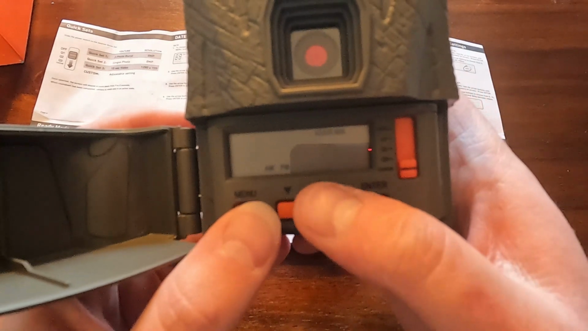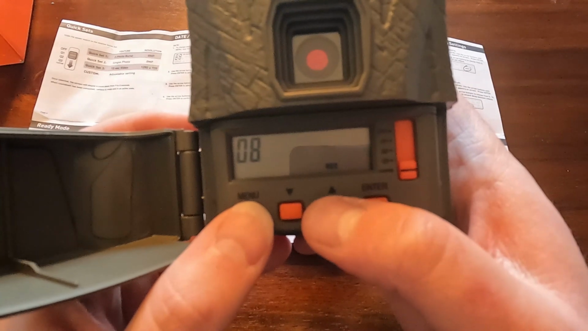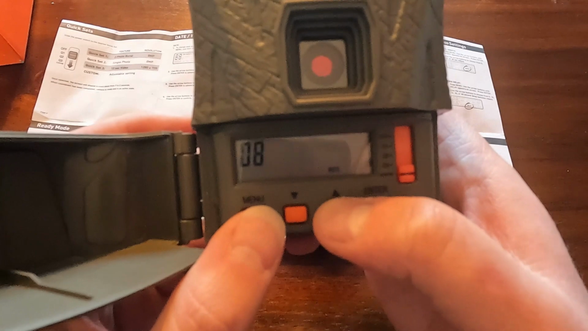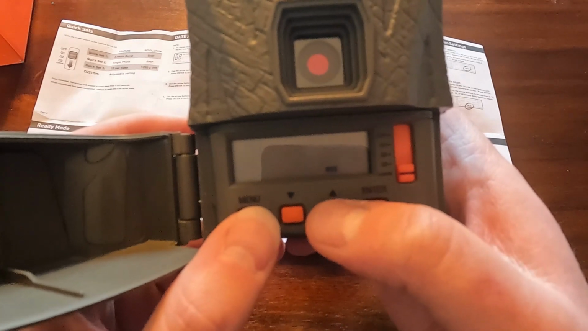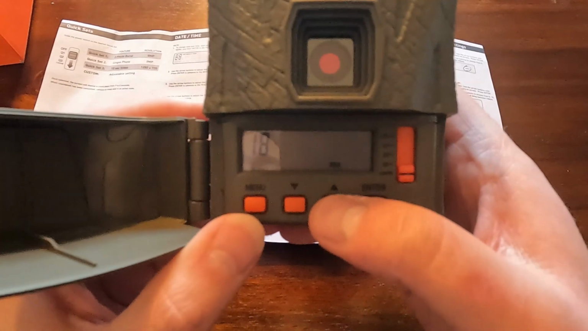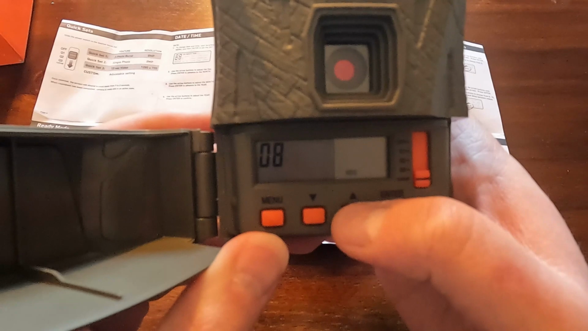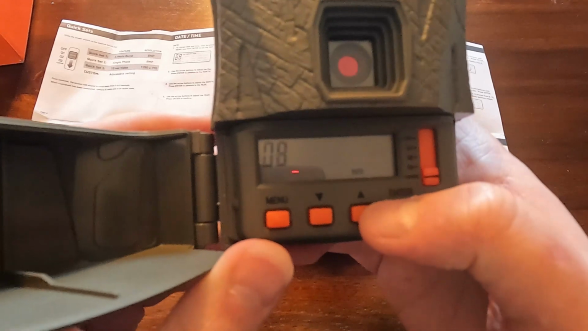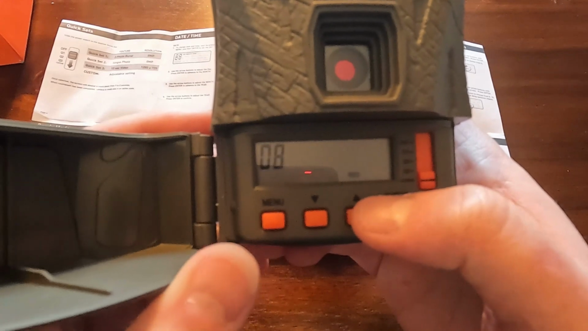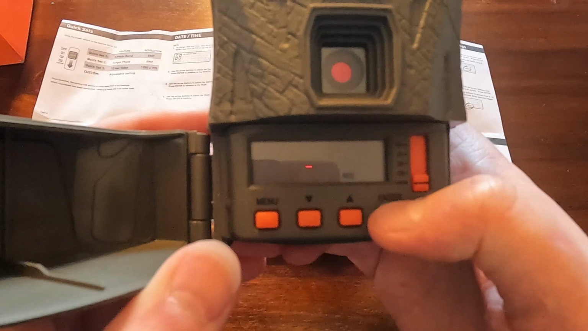And then if I had left it in video, we could have chosen a delay. Oh, sorry, we also have a resolution option from 4:8 or 18 megapixels here. But for ours, we're just gonna leave it at 8. We don't need anything too super crazy for our purpose. We just want it to capture to see if there's anything bothering the chicken coop or the chickens or anything else. So we'll just leave it in the middle here.